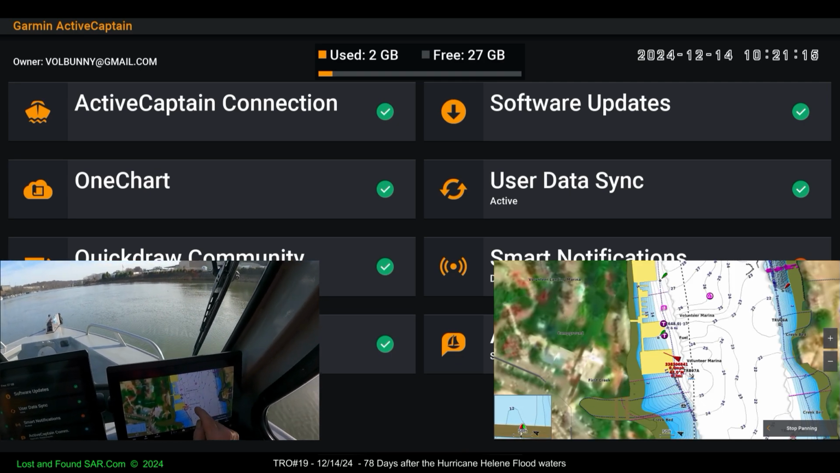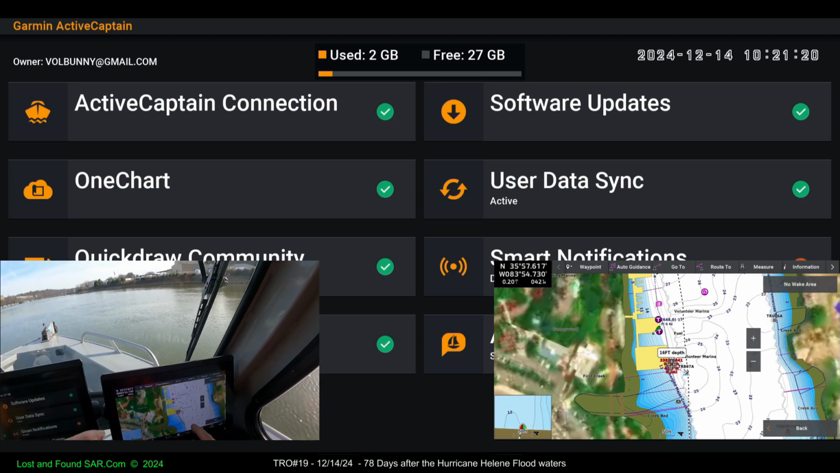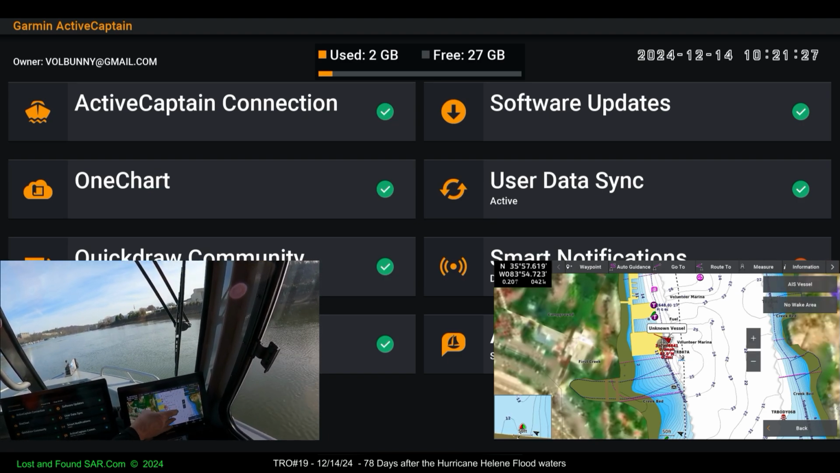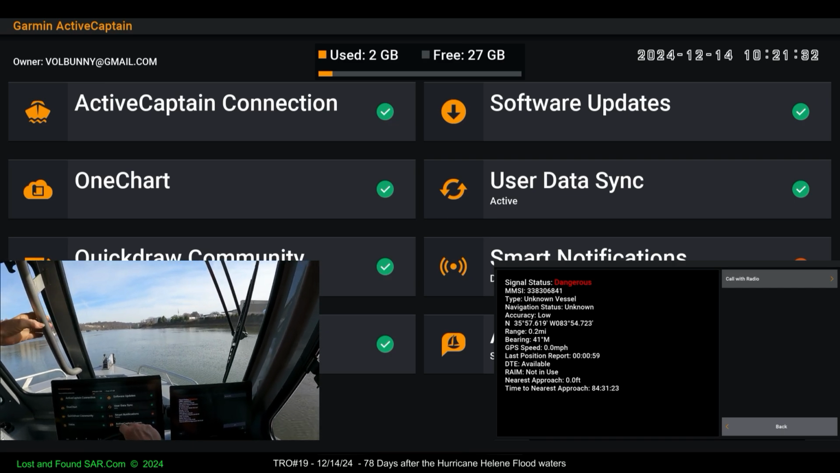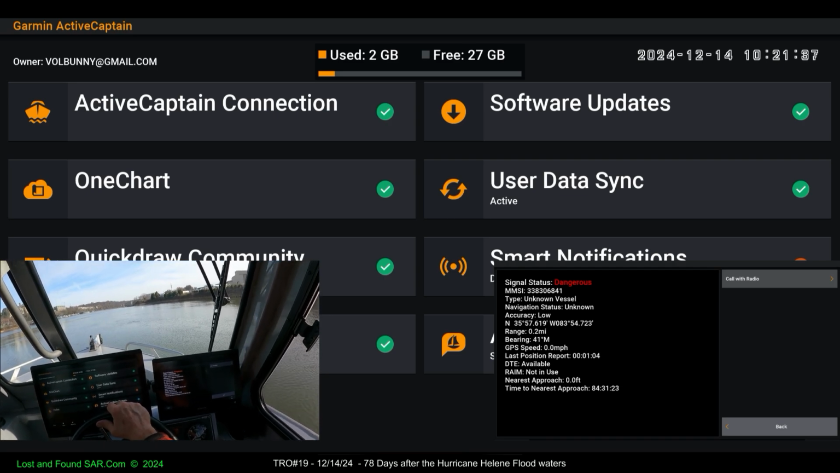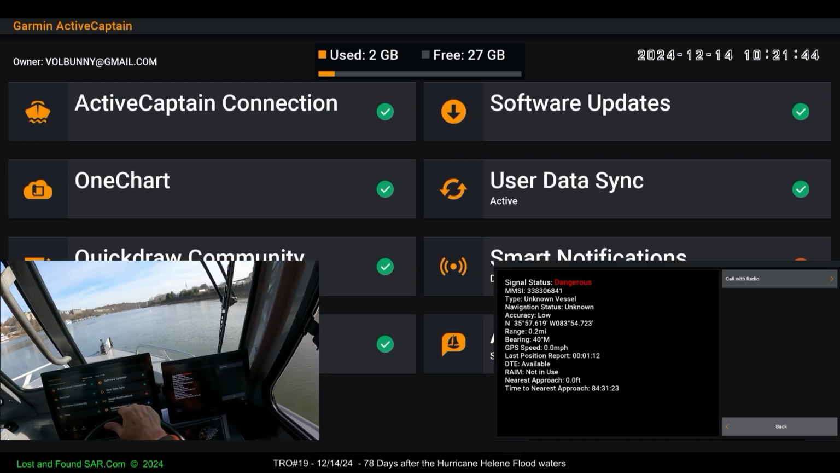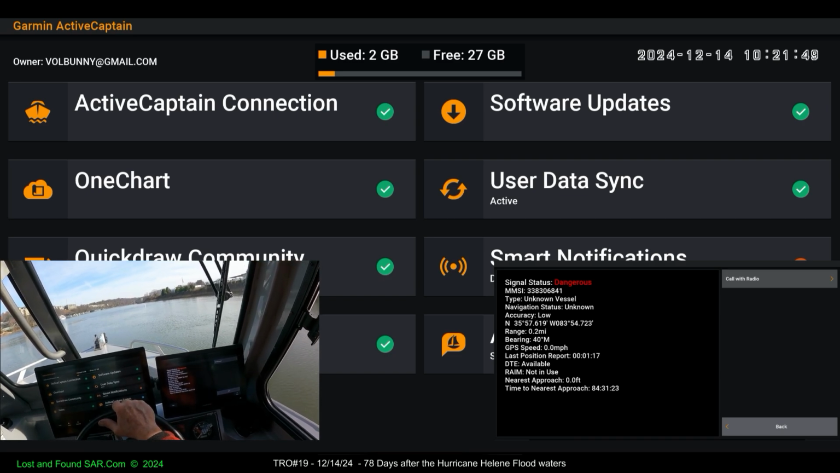Hit that AIS vessel and we will show you what it is. It says unknown vessel. No, hit it again. It says no wake area. There it is, AIS vessel. Signal status says dangerous, unknown vessel, navigation status unknown, accuracy low. Gives the latitude and longitude position of it. It's 0.2 miles away at a bearing of 41 degrees magnetic, so that would be that way. GPS speed 0, last position report was at 1:14:15.